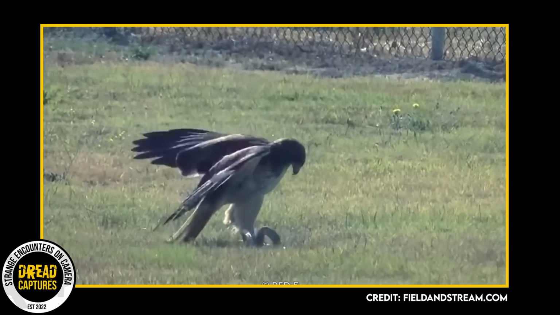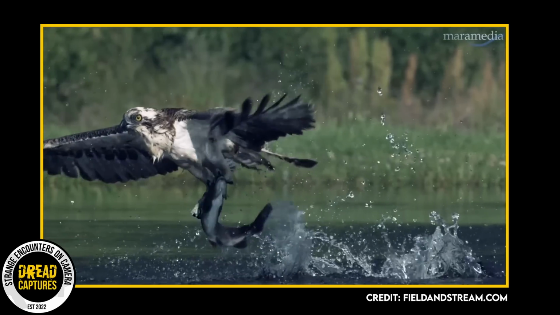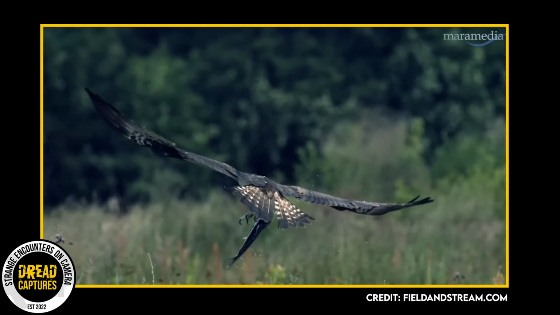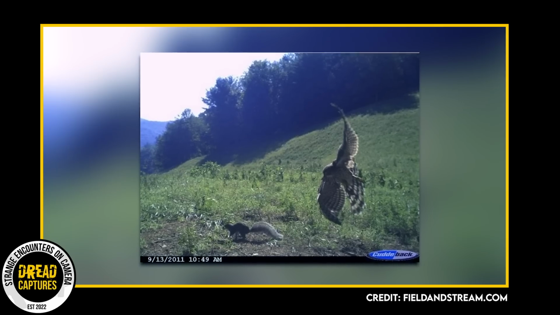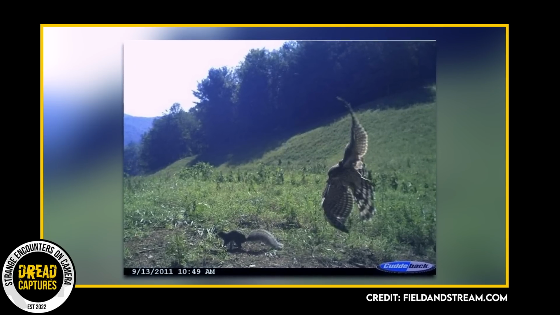Fun fact, hawks generally take their food from the ground, while the falcon primarily catches his prey in the air. I've seen a few falcons at work and that's amazing. Let me know if you have. They're very impressive if you've seen either.